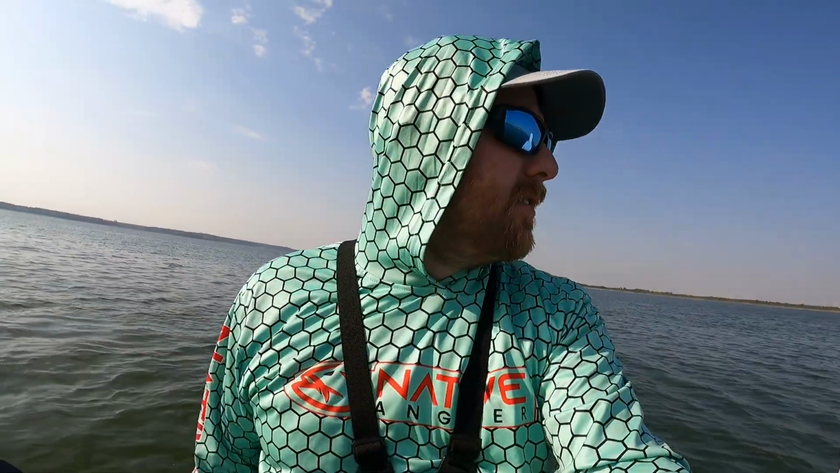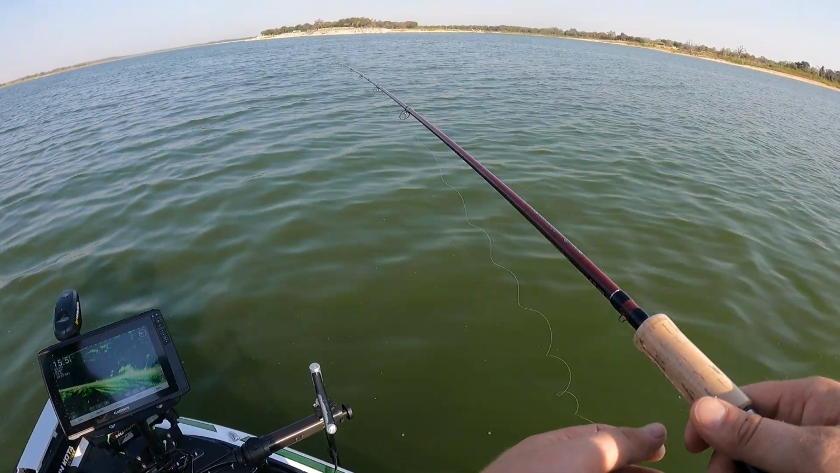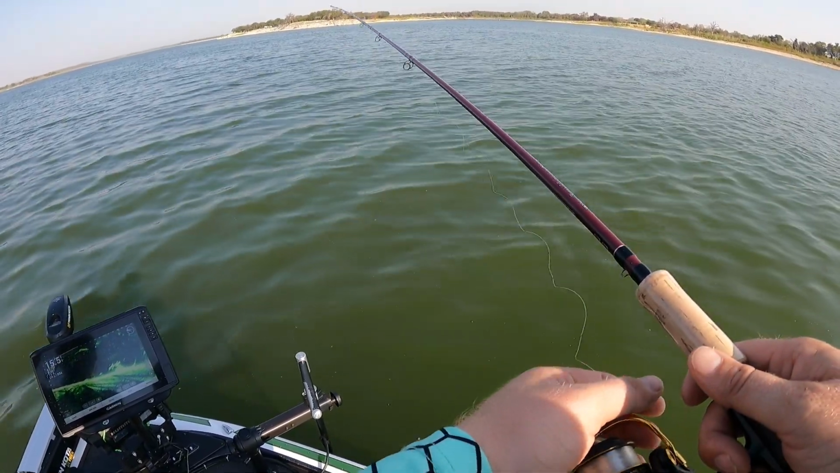Don't forget, we're in the middle of the summer right now. It's probably 100 degrees right now with a slight breeze. Water temperature is 87 degrees. So summertime, kind of keep back a little bit, but let's keep going. Let's keep pulling these slabs in. Wasn't giving it no action, wasn't doing, well, you had one.